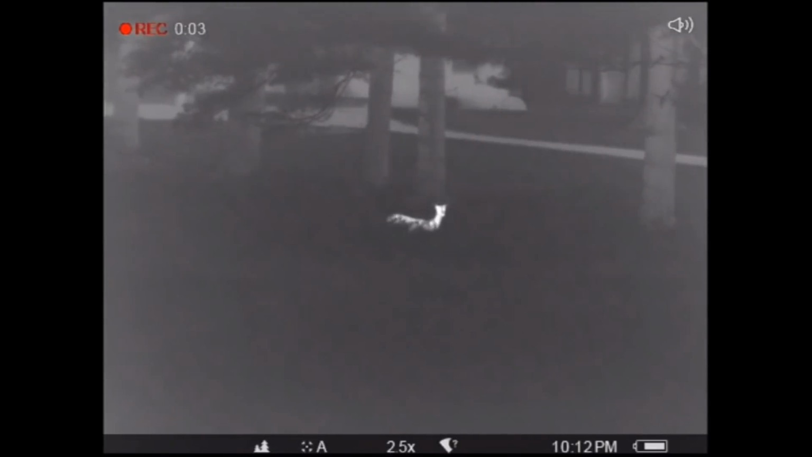Well, there's spots here and there where I can get back in there pretty good. Then it starts to get thick like that again. Well, I found a deer bedded down, just chilling out. That's about it so far.